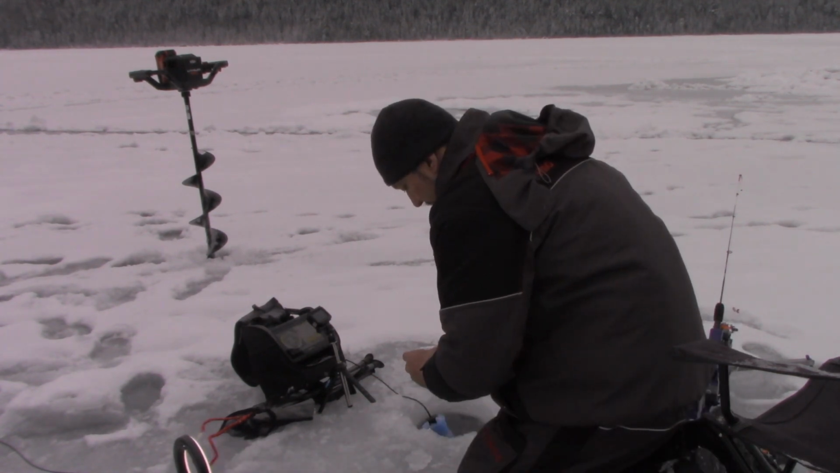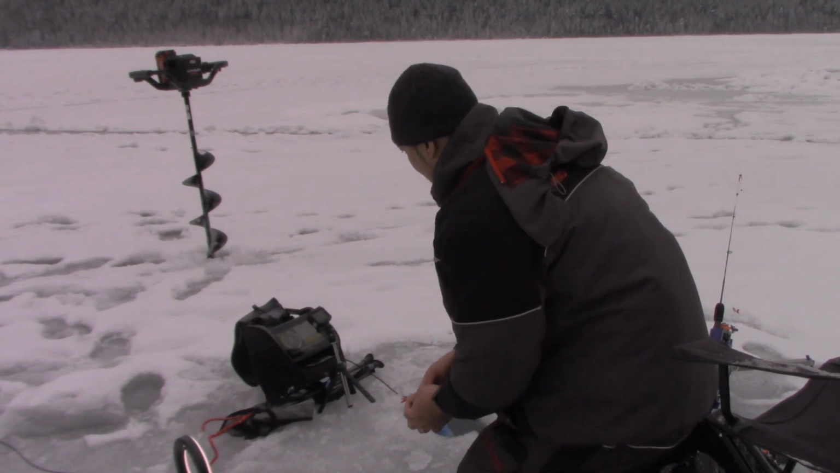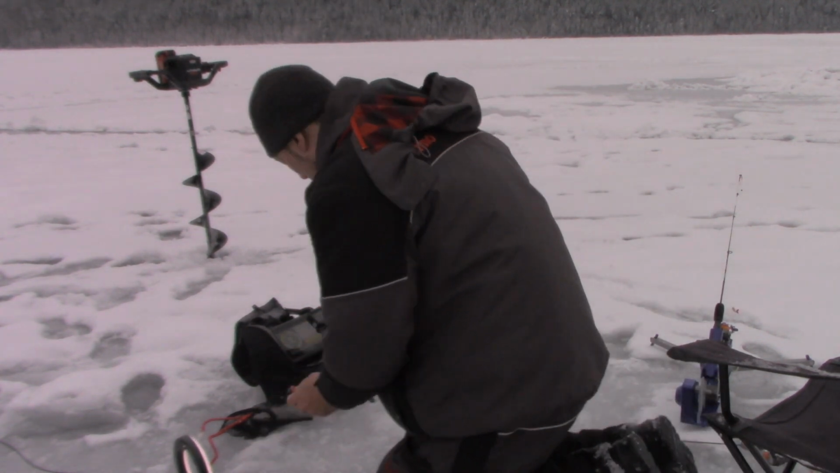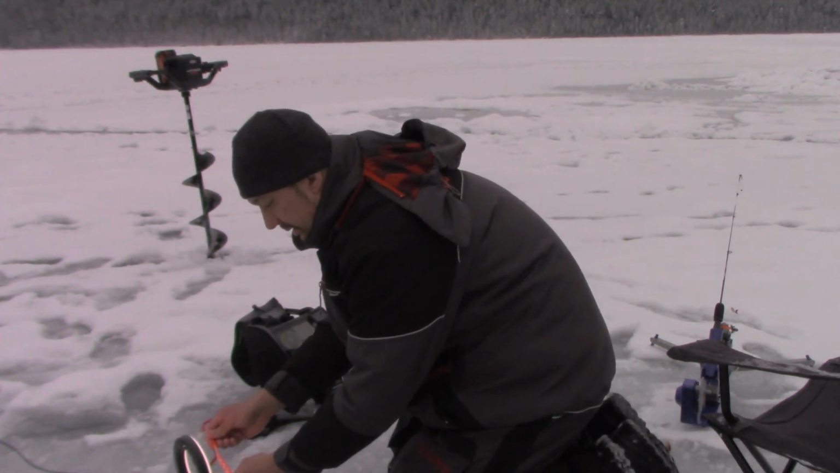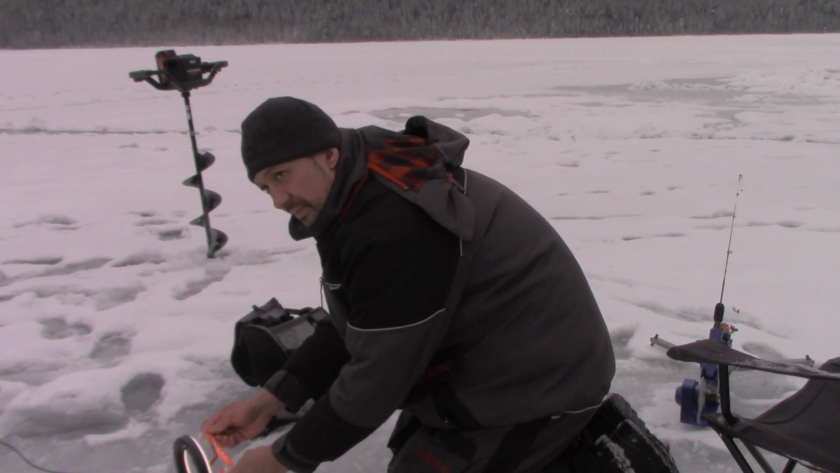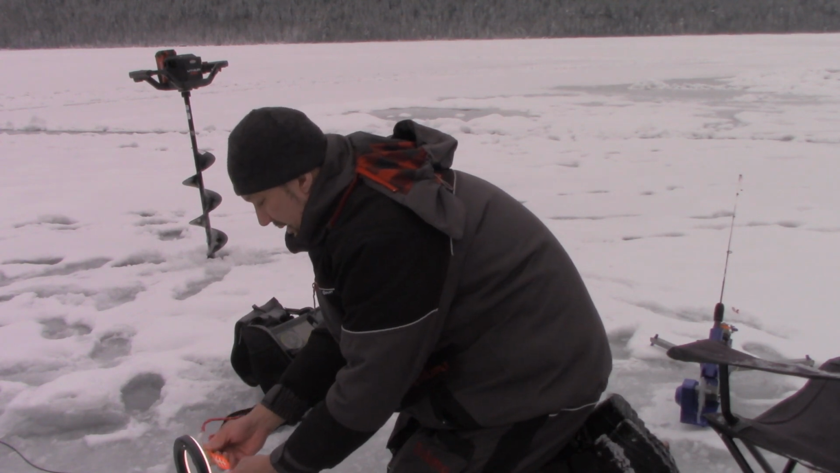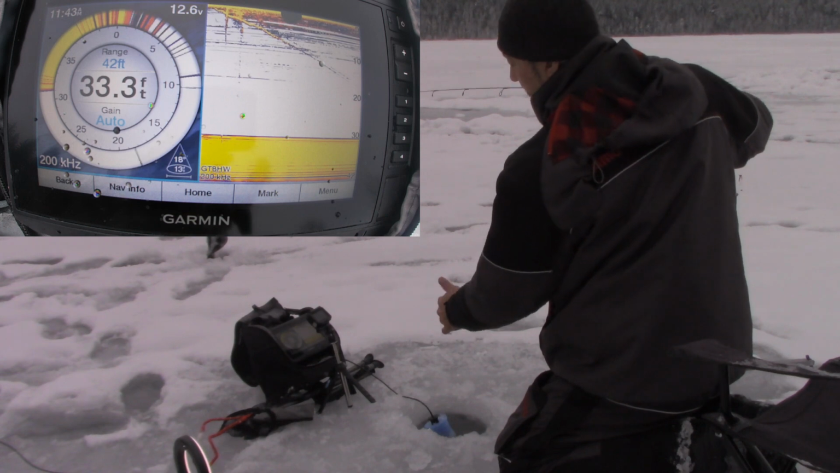You know, typically I like to use balanced leeches, or small profiles when I'm fishing for rainbow trout. But like I said, I'm just trying to show you guys, don't be afraid to use basically a Kokanee setup, something flashy. Typically I'd be fishing off the bottom, but